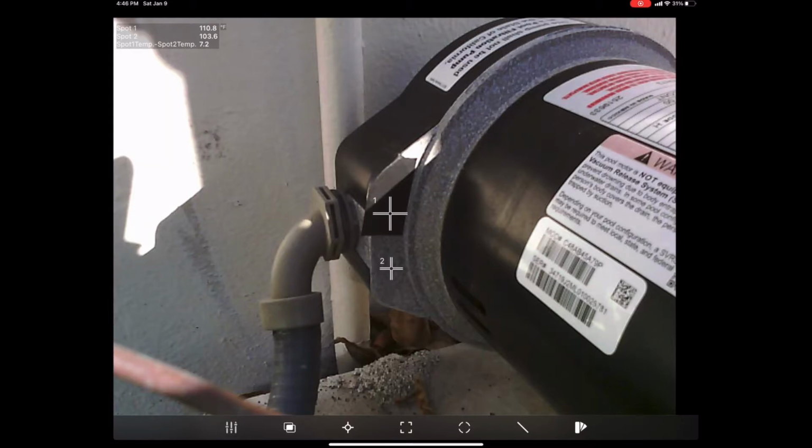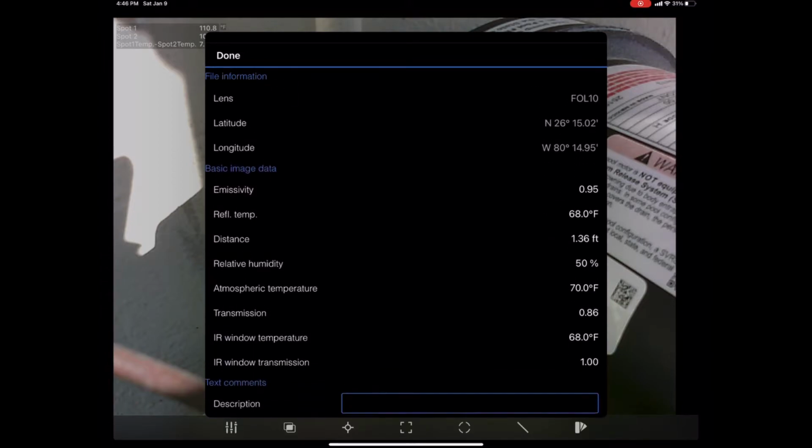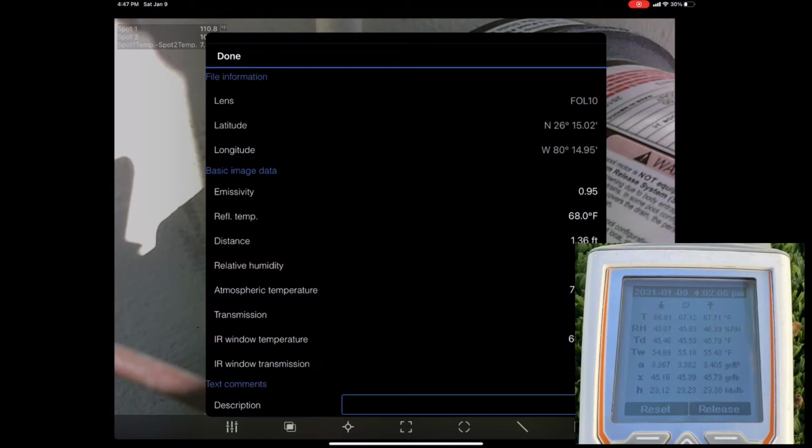And now what we're going to do is we're going to come on in the lower left corner, click our little graph icon, and we want to plug in these numbers. We know that our emissivity on the tape is 0.95, so we'll leave that as our constant. Relative humidity, we can go ahead and change that. We had an average relative humidity of, let's see, it looks like 45.93. Going to hit that enter key. We're going to go into our atmospheric temperature. We've got an average temperature of 67.12. Hit the enter key.